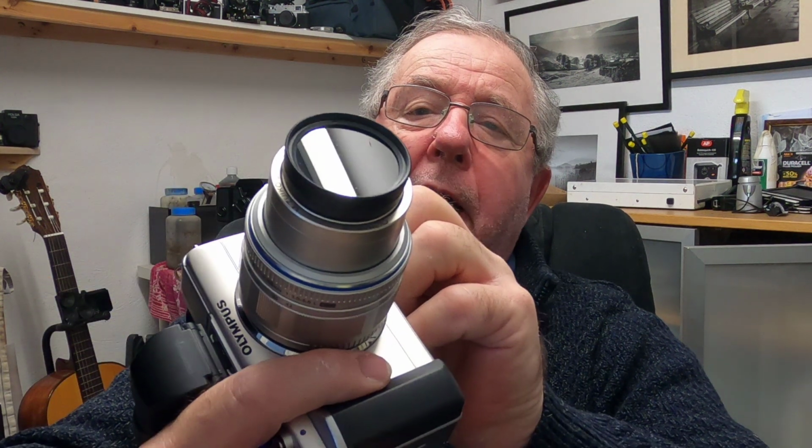This camera has been converted slightly differently to normal infrared cameras, where the infrared blocking filter inside is usually removed and replaced with the infrared filter. Well, with this one, the IR filter has been removed, but the infrared filter has been screwed to the front of the lens, and this is a Polaroid IR72 filter.